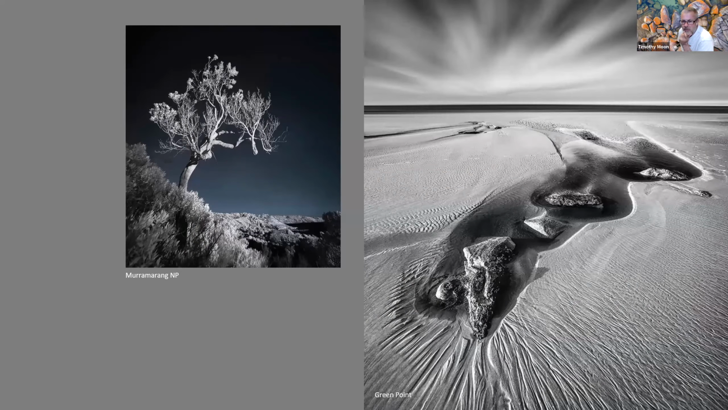These are another couple, where the one on the right was kind of interesting because of what the infrared's doing. This is first thing in the morning, and the water is absorbing the red. Because it's blue, it's the heat sink, so all the red sort of gets sucked into the water and it ends up going black.